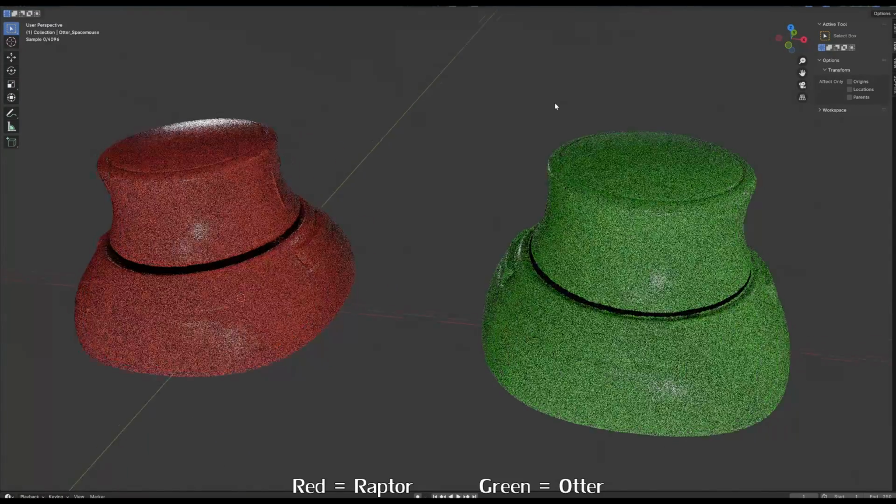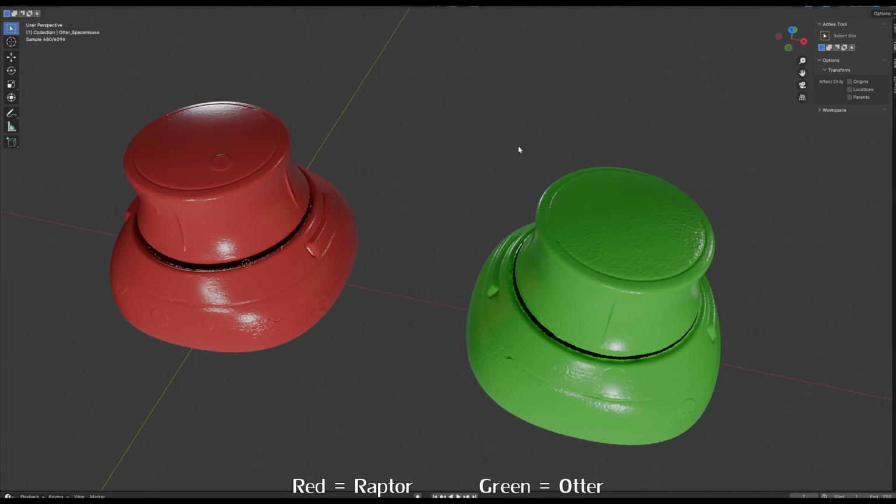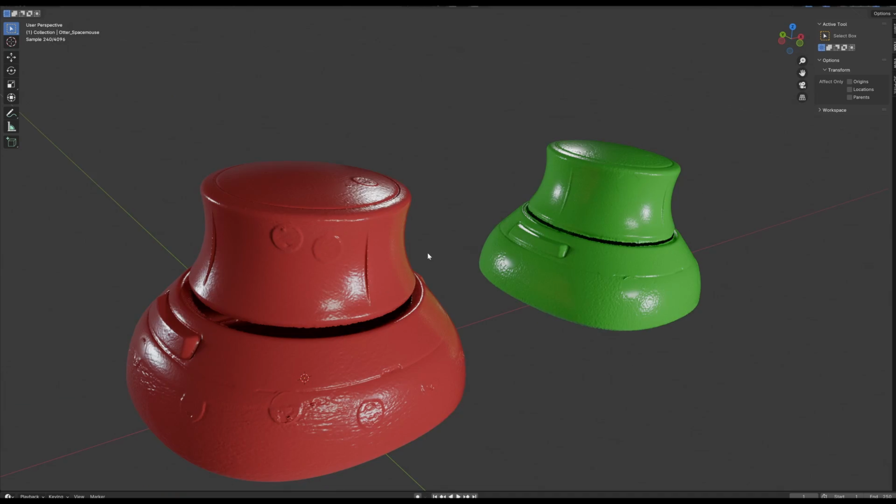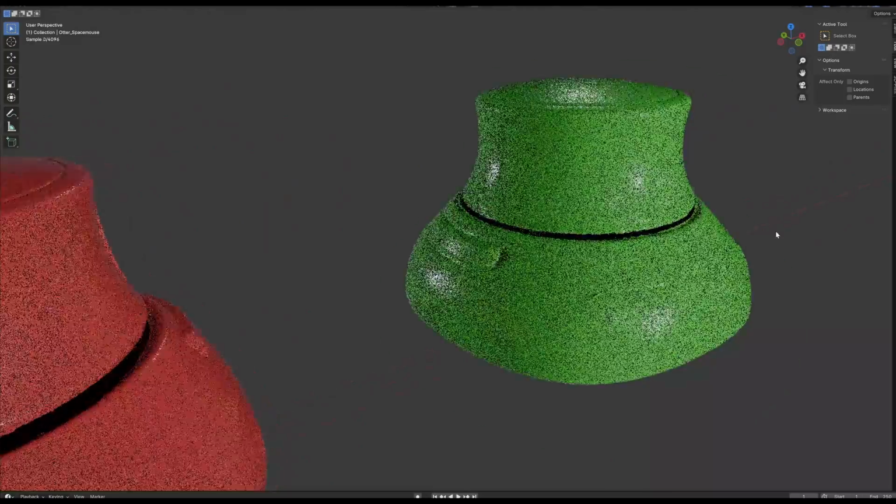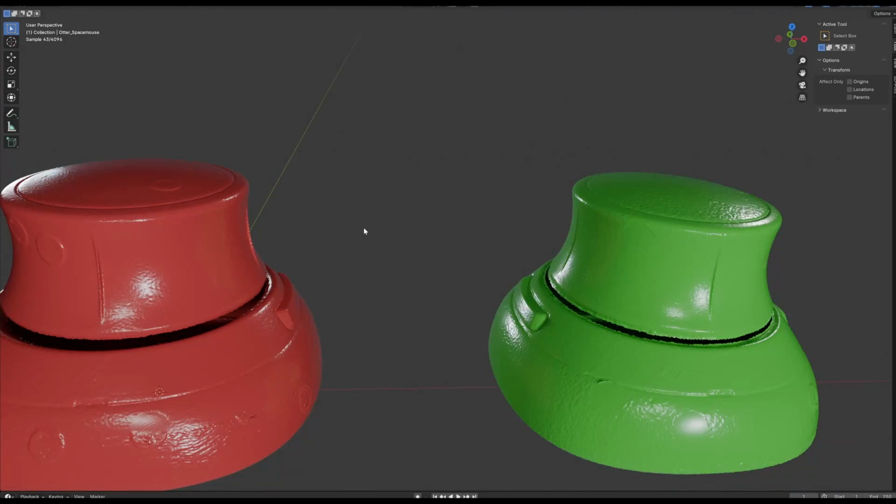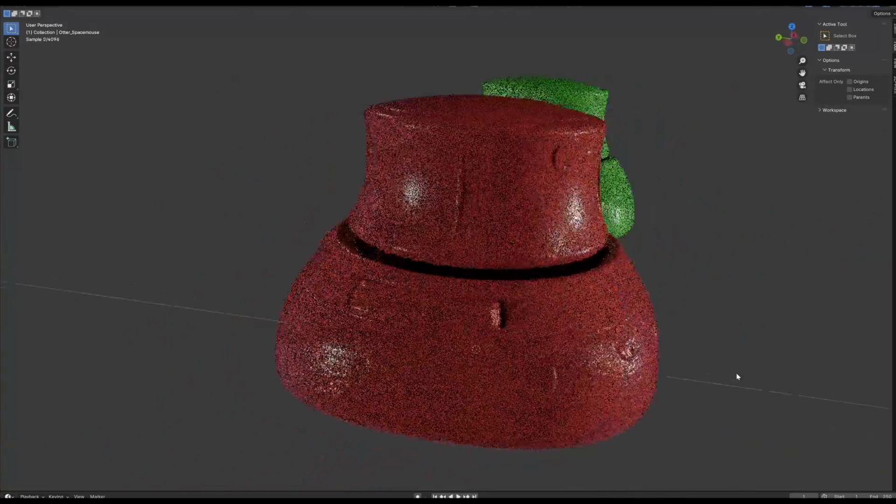Okay, here's the result that I put in Blender. The red one is Raptor, the green one is Otter. The top lid here, the Raptor is smoother because it can scan black refractive surfaces better than Otter. Black rubber here is similar. You can see the sharp edge here on both, but the Raptor is a little bit sharper, just a little bit sharper.